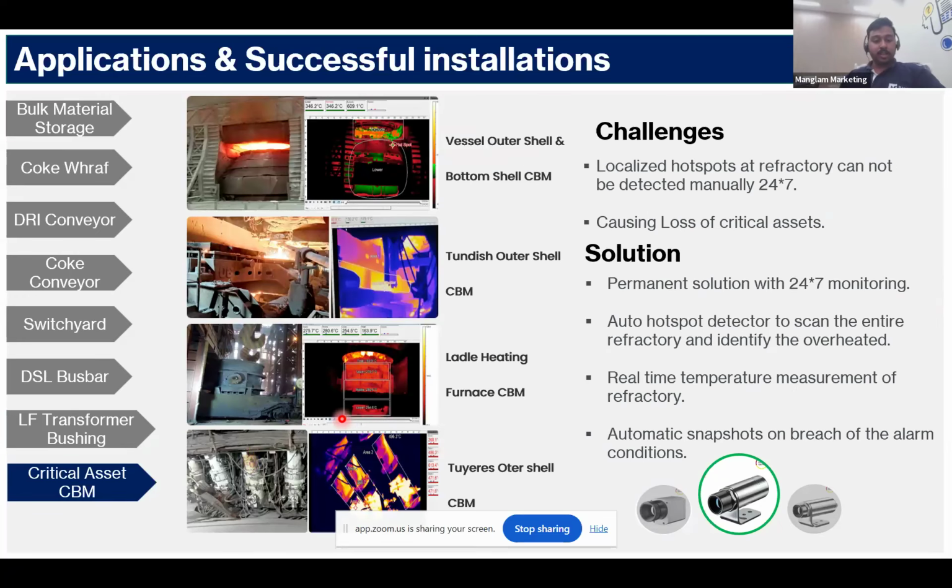Finally, we encourage condition-based monitoring of critical assets, for instance, tundish, vessels, ladles, or even the tuyeres for the blast furnaces. Localized hotspots in the refractory can't be detected manually 24/7, which risks critical assets and even personnel loss as well. We have a permanent solution with 24/7 monitoring with the auto hotspot detector that scans the entire field of view and raises an alarm for any rise of temperature beyond the threshold, with automatic snapshot in this scenario as well on the breach of alarm conditions.